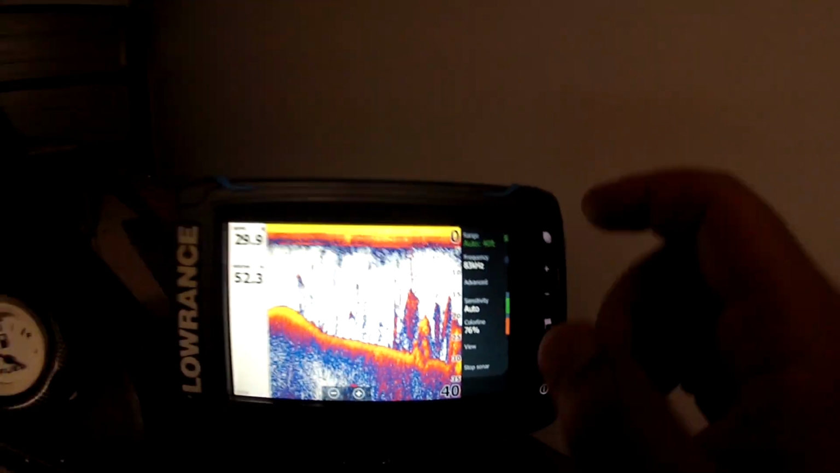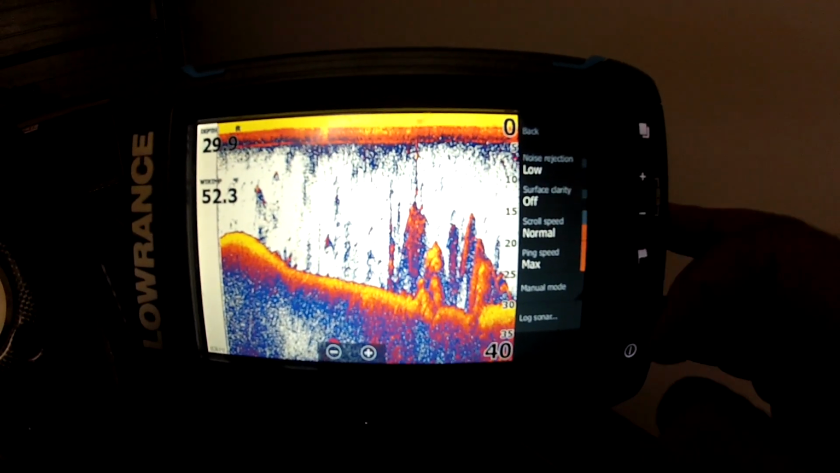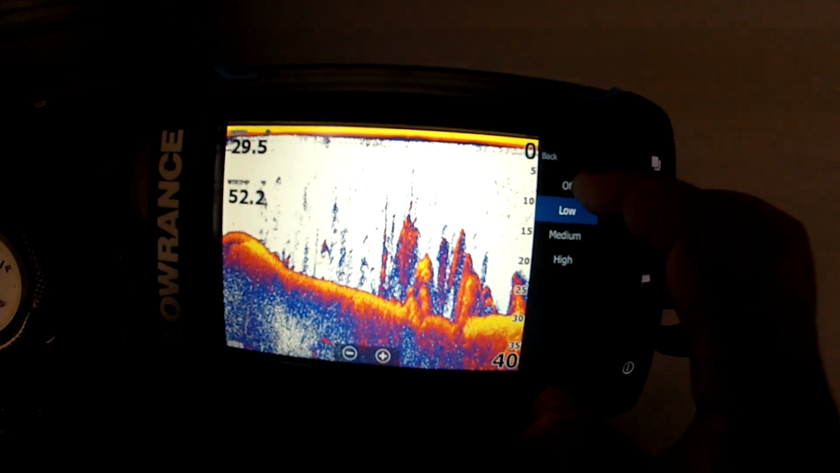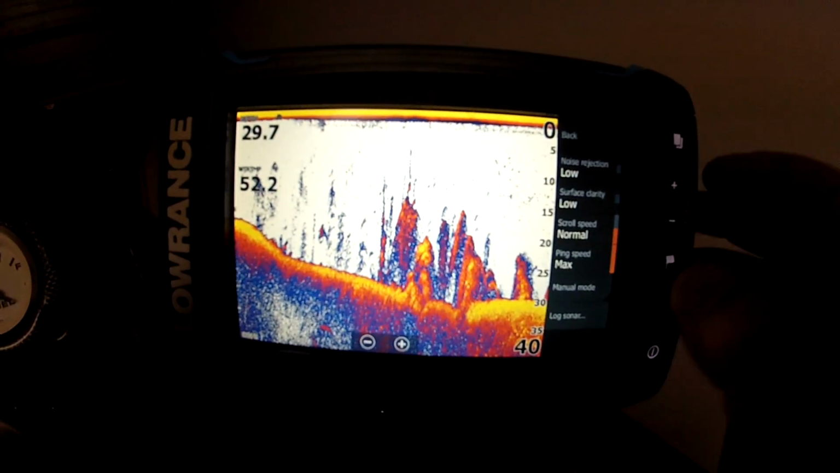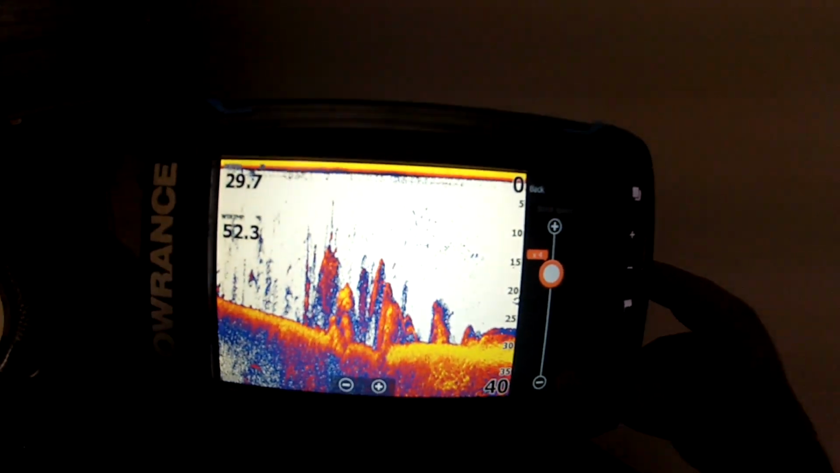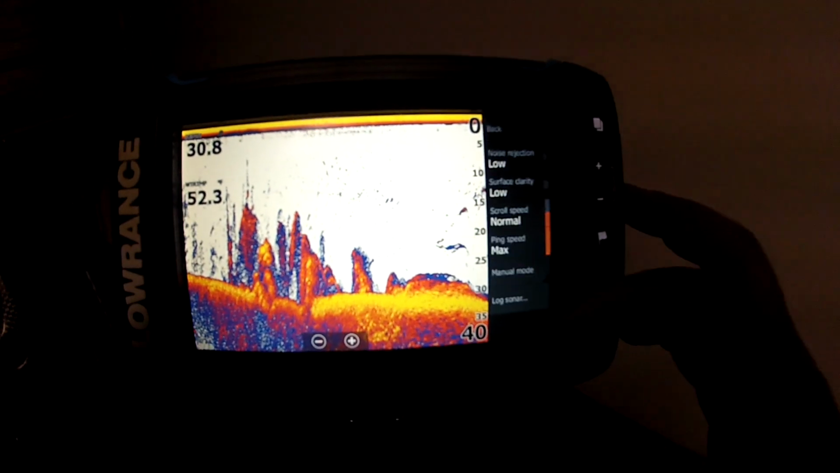Okay, 83 kilohertz. Now, advanced settings. My noise reduction is low. Okay, every boat can be different. I run surface clarity off. Okay, surface clarity low will clear the top. See that? I have it off. You can have it on low if you want, it doesn't matter. Clear the screen, make it easy for yourself. That's it. Off. Okay, my scroll speed is normal. You can speed it up if you want, make it faster, or you can make it slower. I'll leave it on normal. I'm happy with that. Ping speed, always have mine on max.